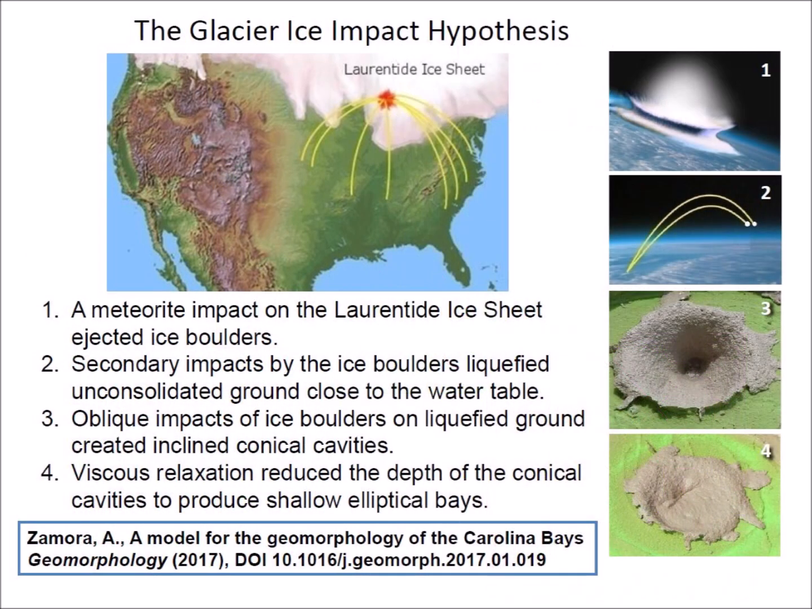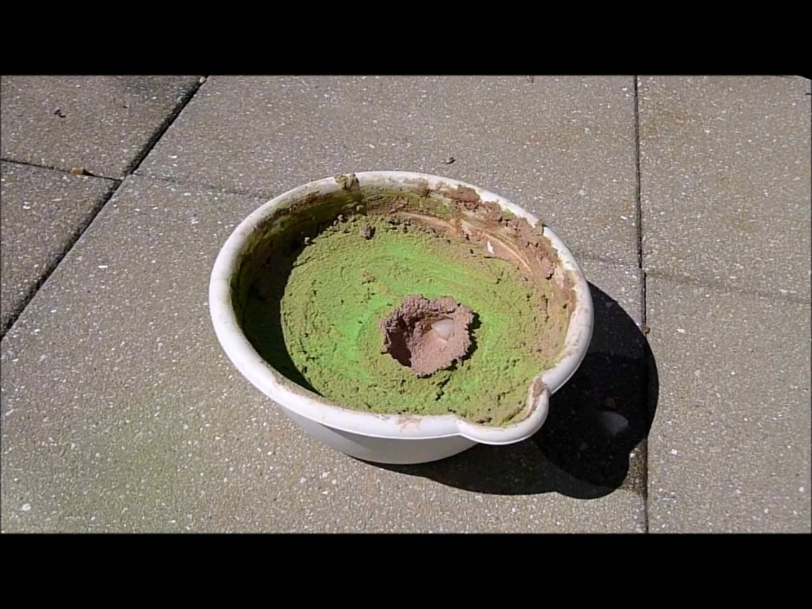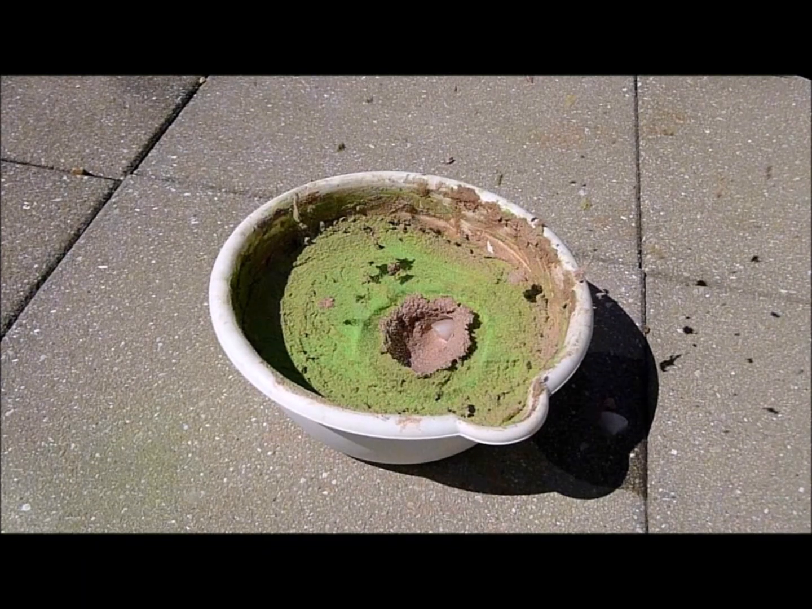The glacier ice impact hypothesis, published in 2017, proposed that a meteorite impact on the Laurentide ice sheet ejected ice boulders. Secondary impacts by the ice boulders liquefied unconsolidated ground close to the water table. Oblique impacts of ice boulders on liquefied ground created inclined conical cavities, and viscous relaxation reduced the depth of the conical cavities to produce shallow elliptical bays. Experiments demonstrate that oblique impacts on a viscous surface produce inclined conical cavities with elliptical features.